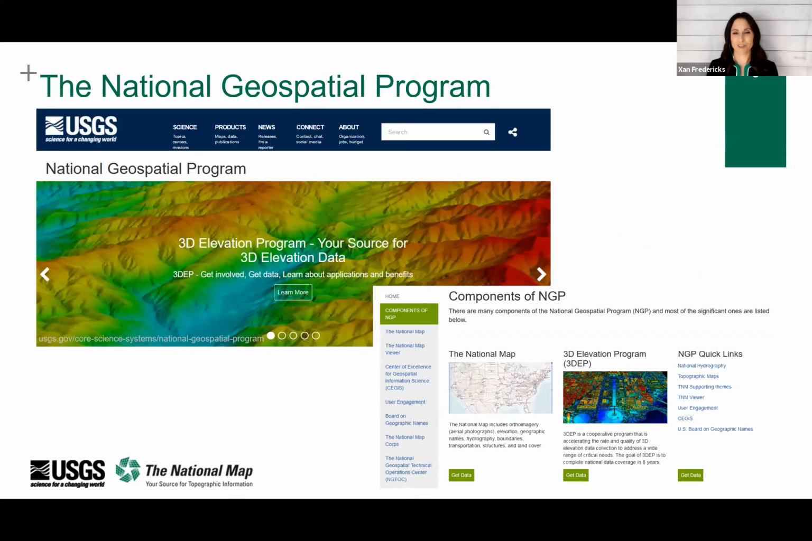One of the programs within the Core Science Systems mission area is the National Geospatial Program. And it really provides a foundation of digital geospatial data representing the topography, the natural landscape, and the man-made environment of the United States. NGP products and services can be incorporated to aid in decision-making and operational activities. And these derivative products and services are developed by working with partners and organizations whose activities align with those of the NGP.